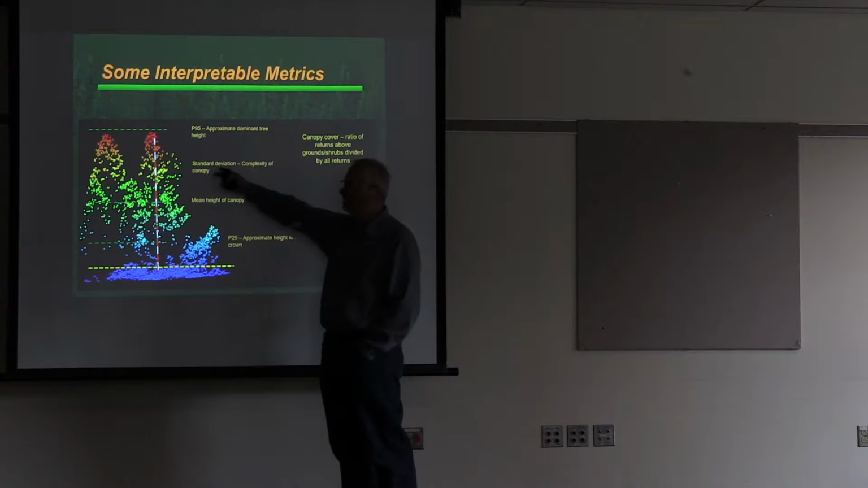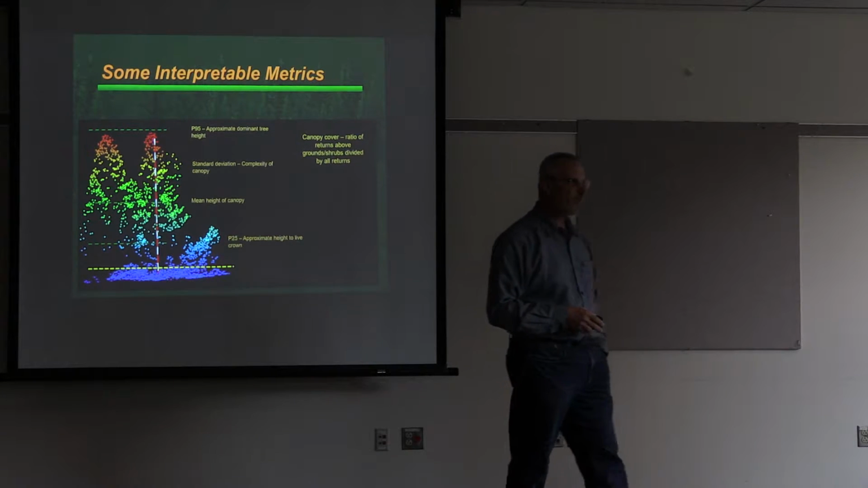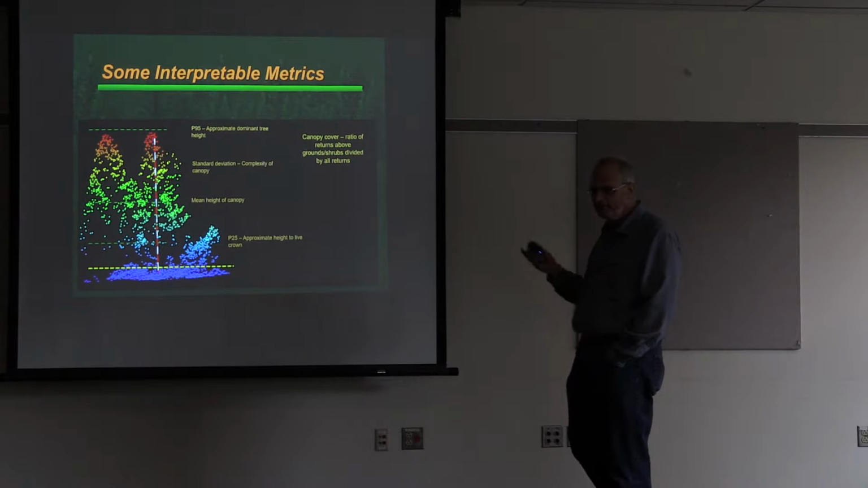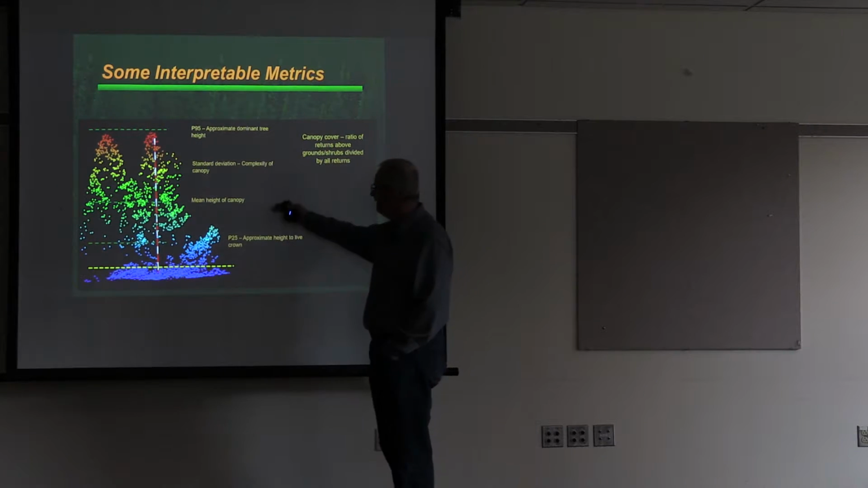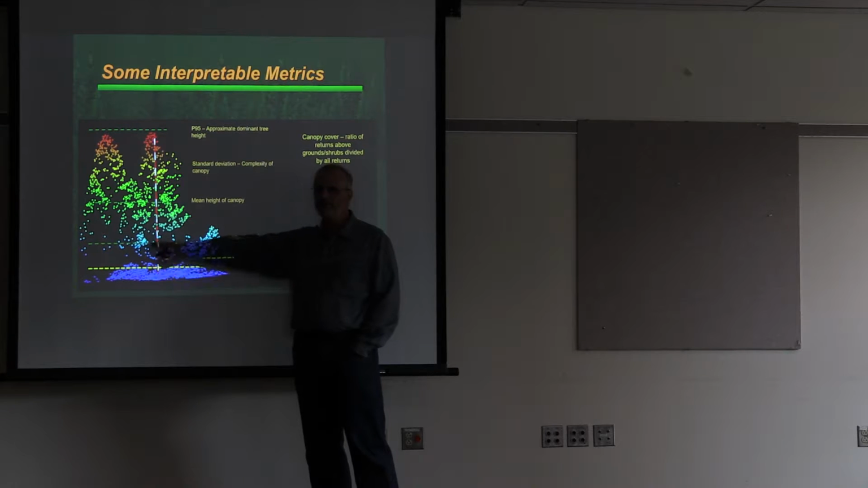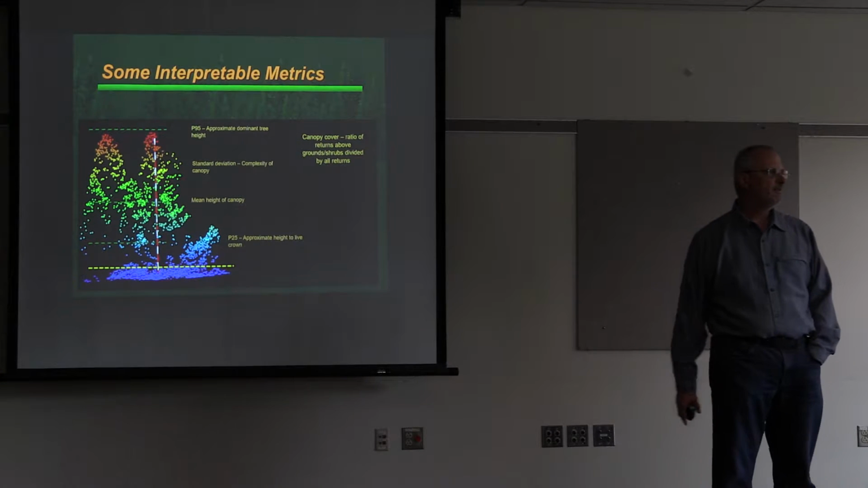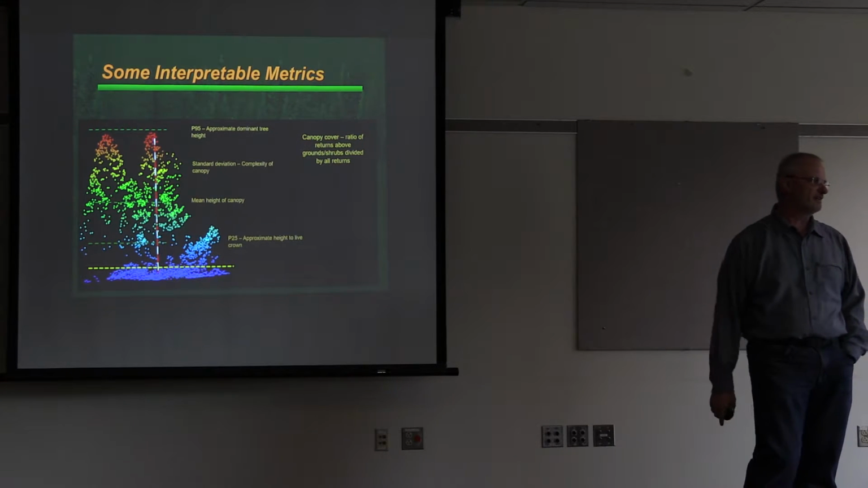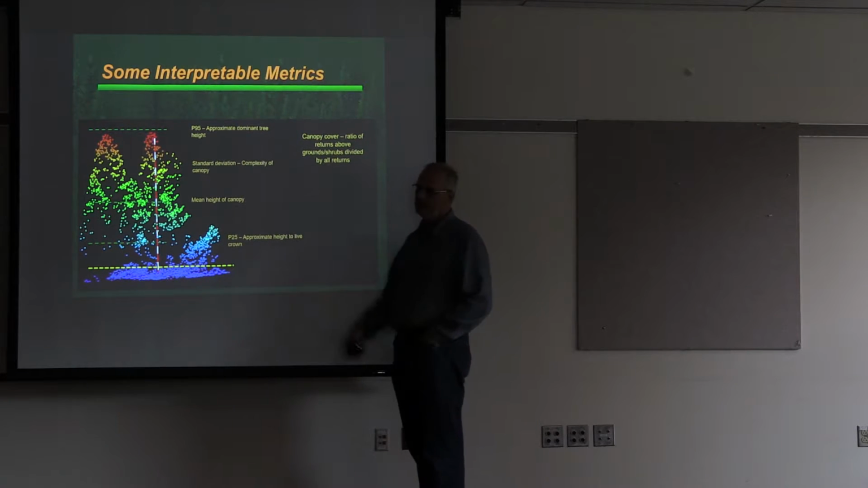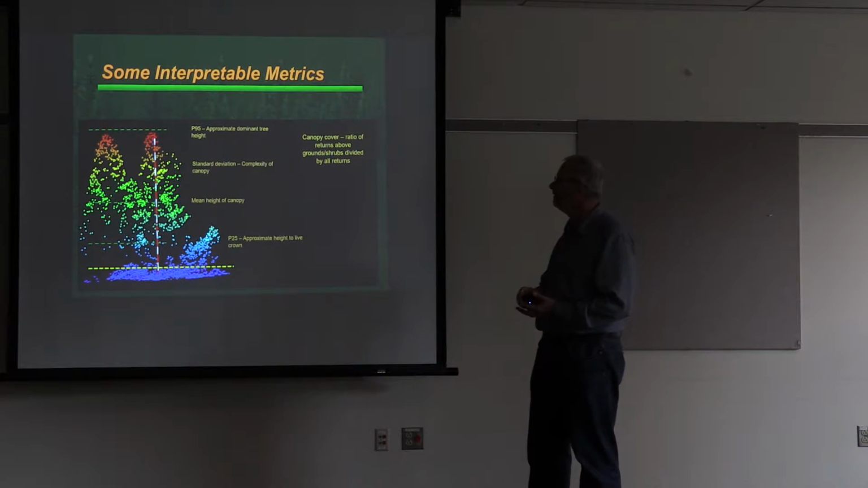Standard deviation is a great measure of how complex the canopy structure is. You look at tree farms, very low standard deviation of return heights. Look at a nice piece of old growth, you get a very large one. You get mean height. It turns out that the 25th percentile height of the returns above the height cutoff is a really good measurement for height to live crown. If you look at regressions, that often comes out as either the only or the most dominant measurement.